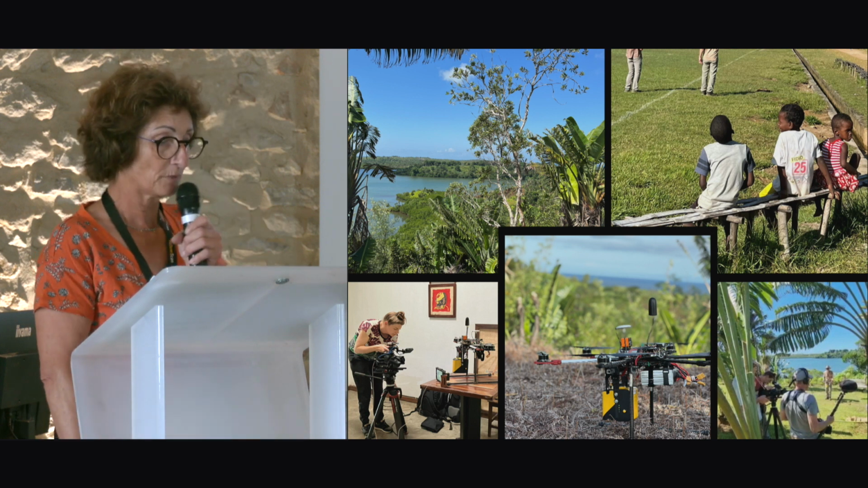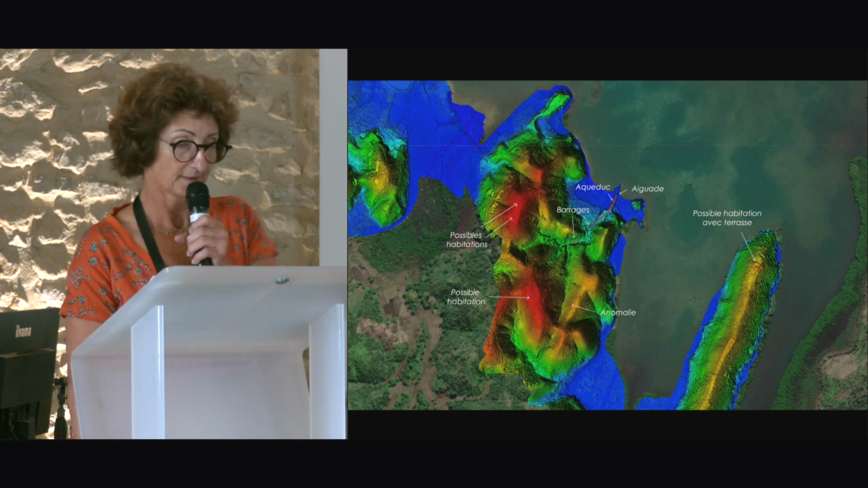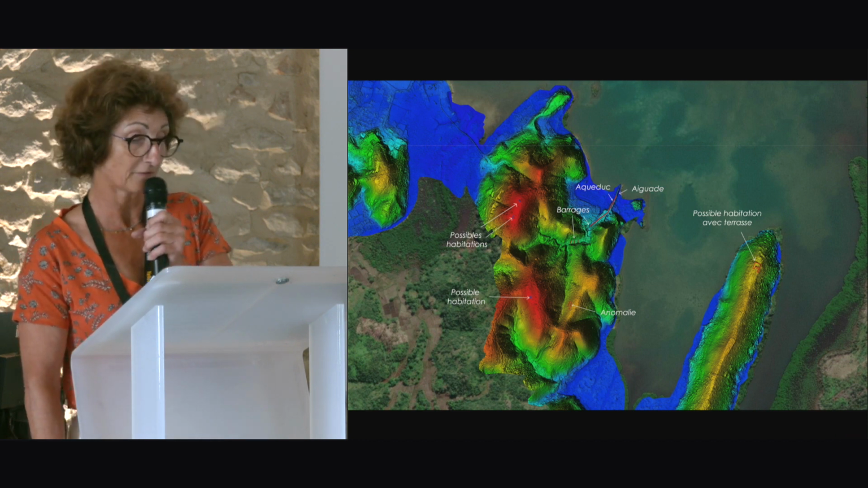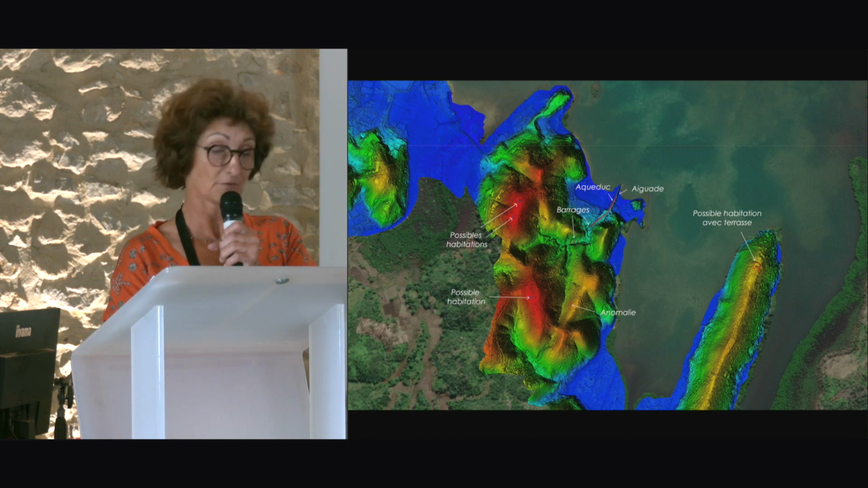So I returned only a month ago, but here is the first interpretation of the DTM of the south shore of the bay. Despite the tropical vegetation, archaeologists have already identified traces of constructions and remains.